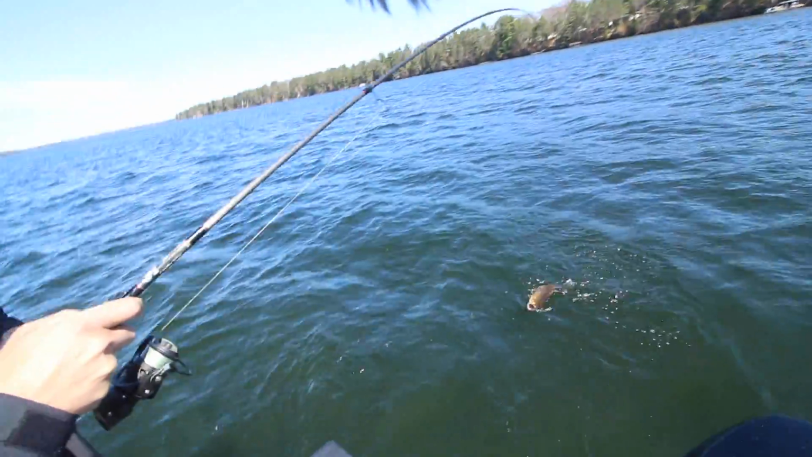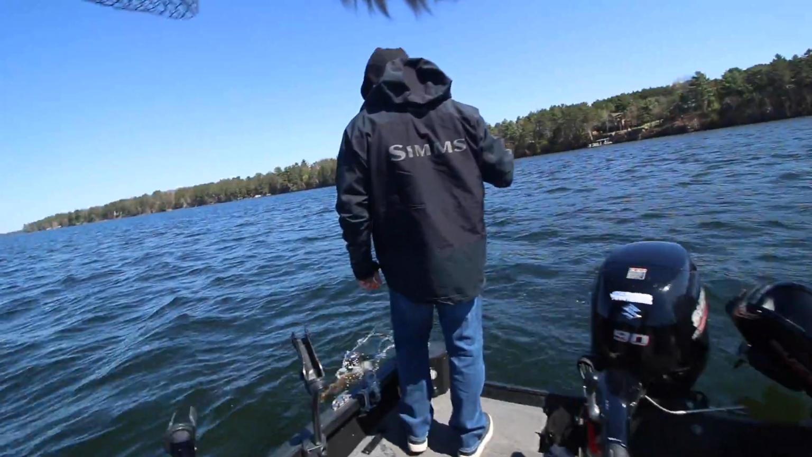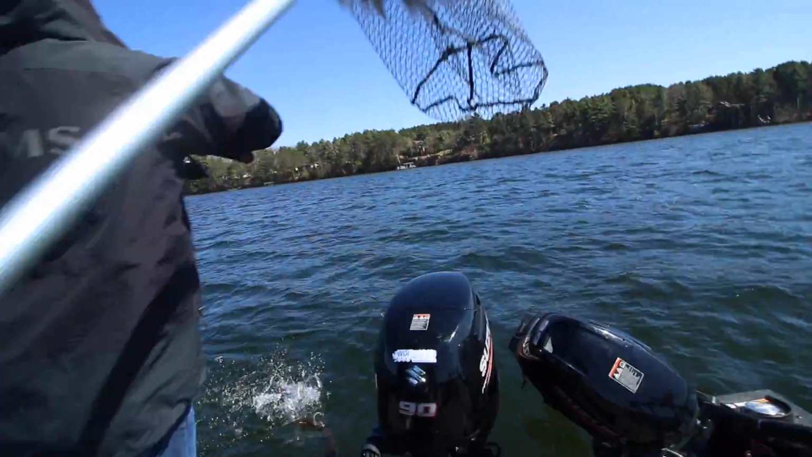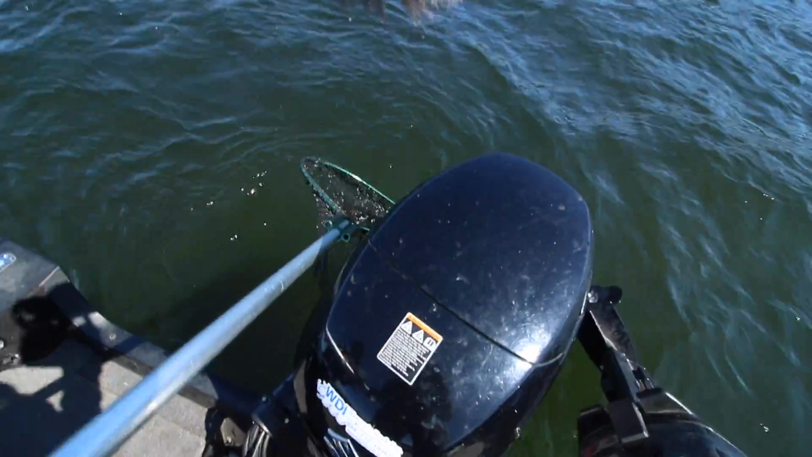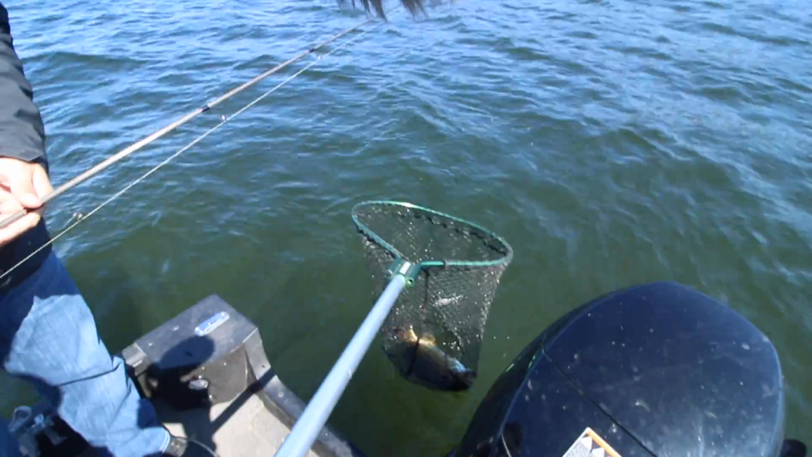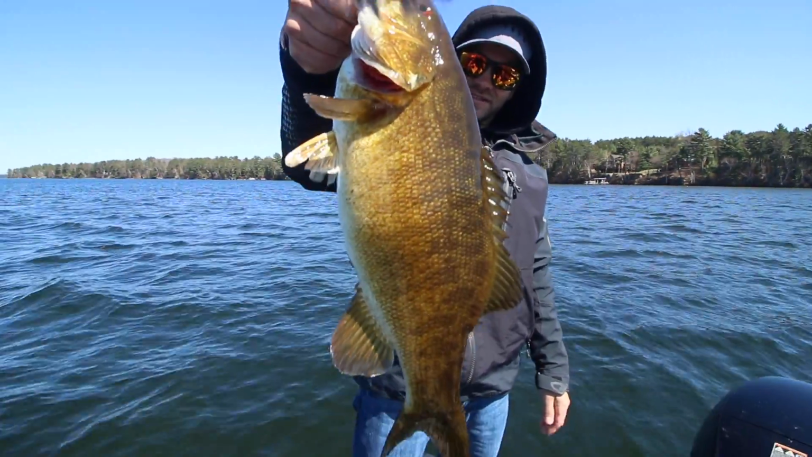That's a big brown bass. Look at that, Sterling. You never know, might be up here in the weeds. Dude, that is a toad of a football. We'll give you guys a look. All right, we're definitely not bass fishing, but look at this thing, huge.